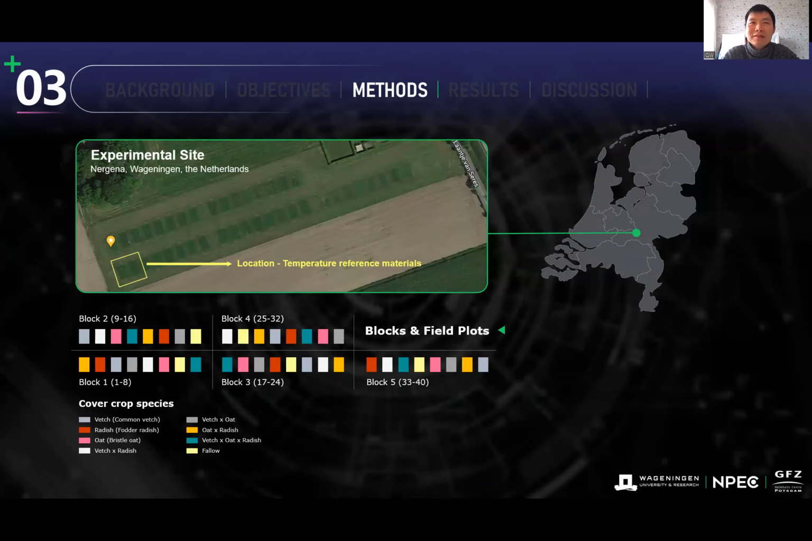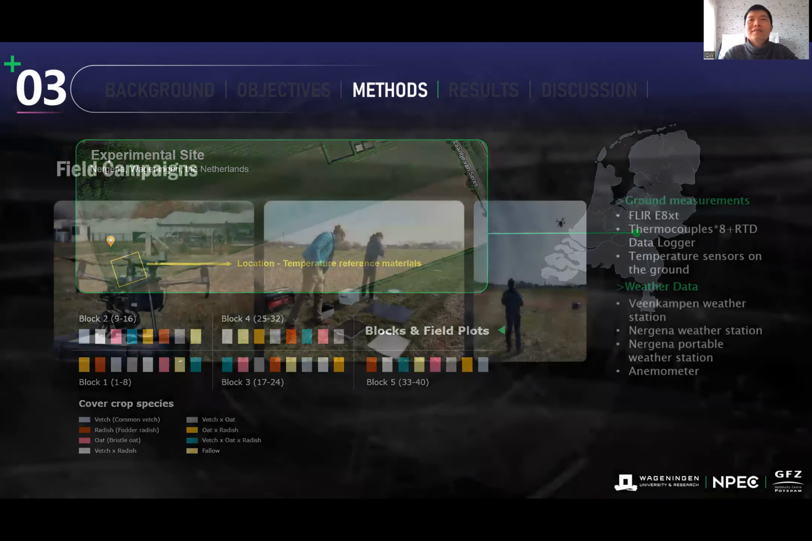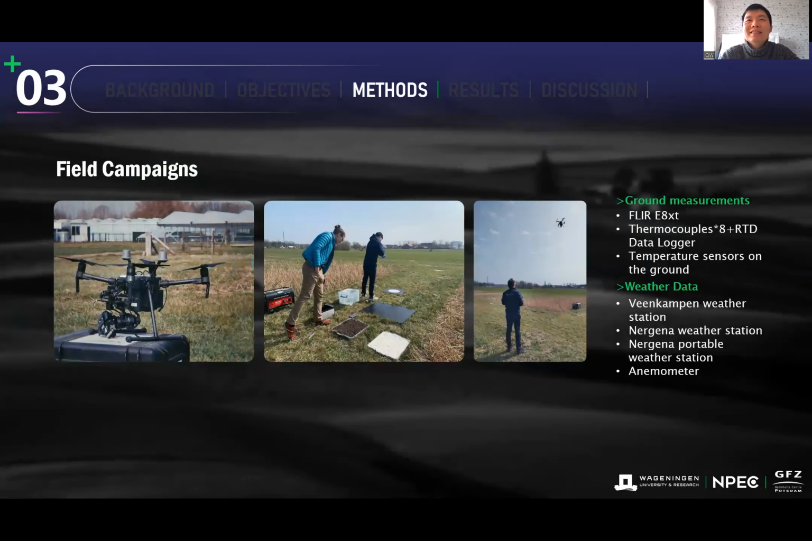But before the actual application, we have already placed several reference materials, as you can see from the bottom left, in between different field plots, to enable the hovering mode of UAV flights above the materials. Now you can see several pictures from our field campaigns.